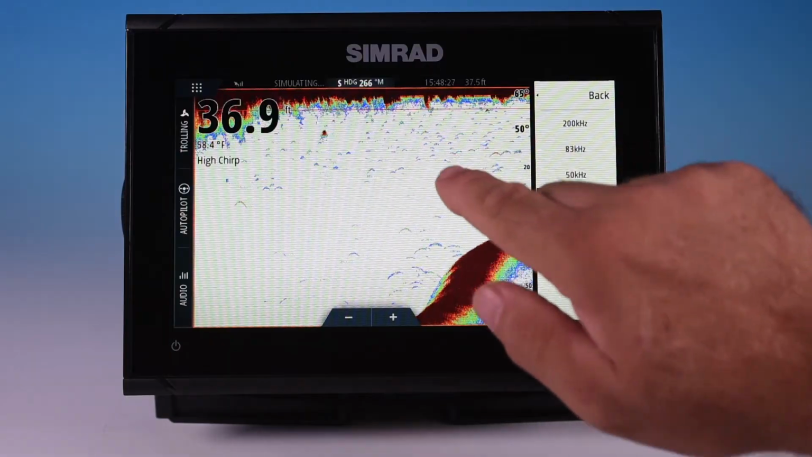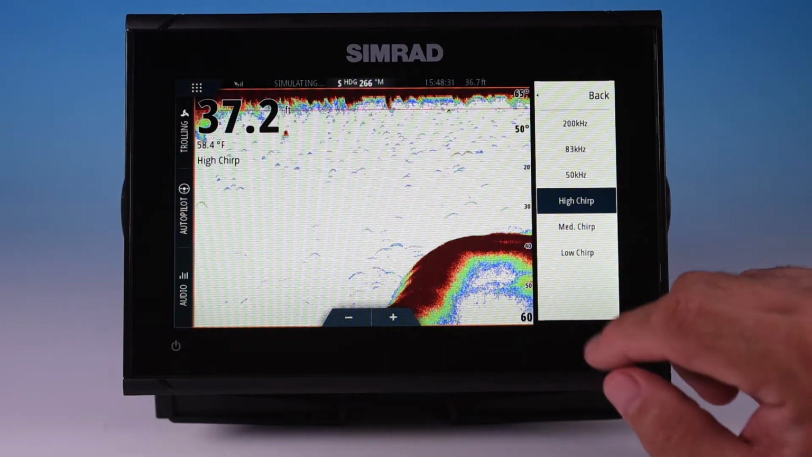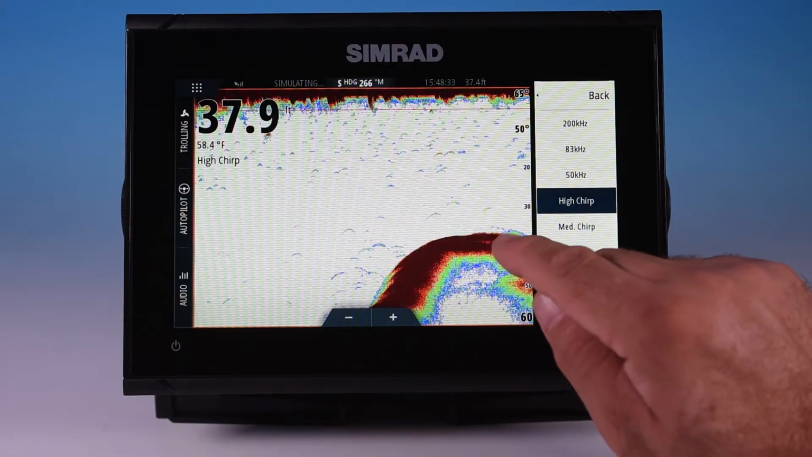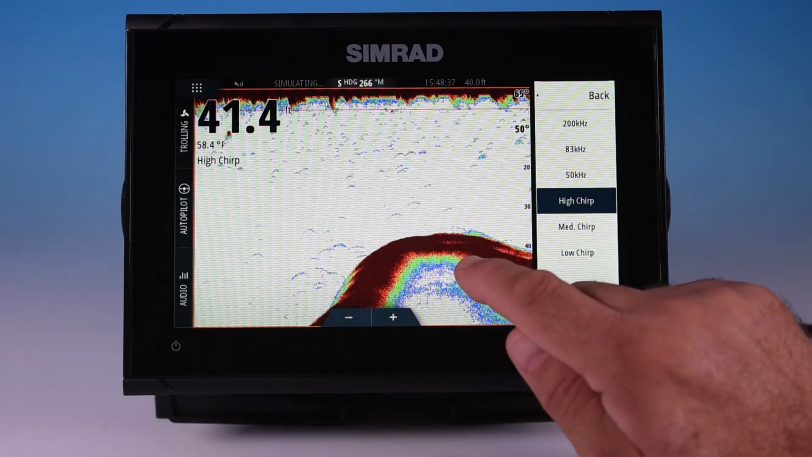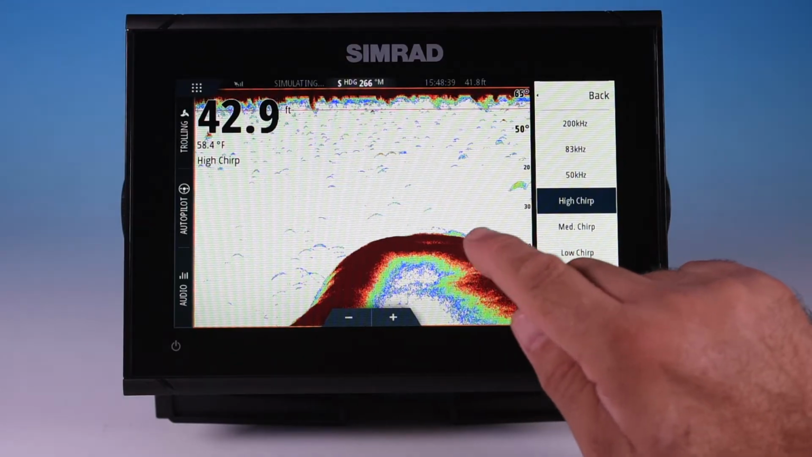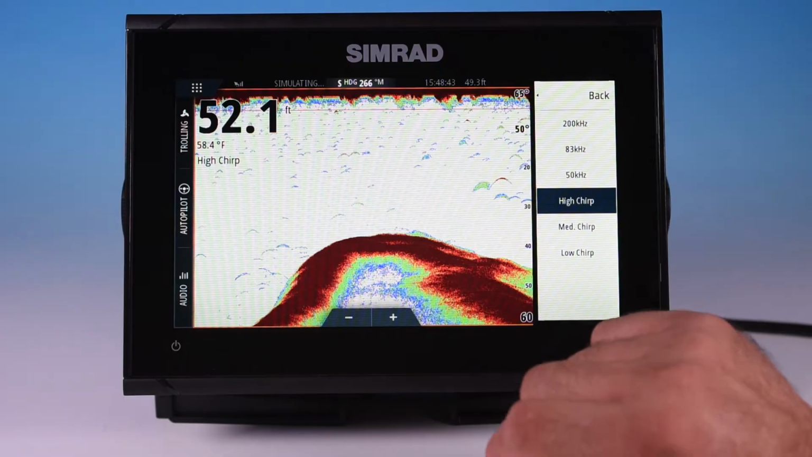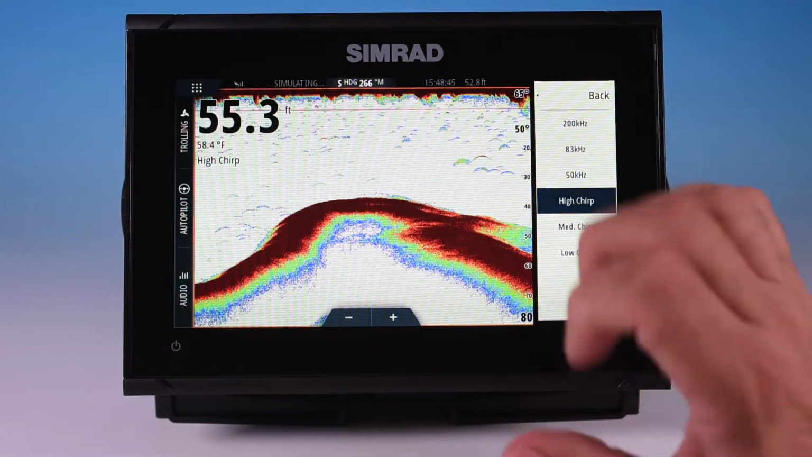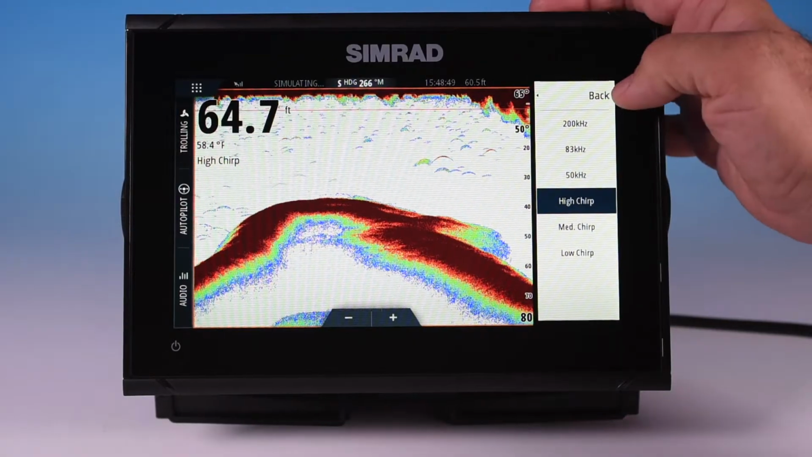If you have a school of fish, let's say in the middle here, it's going to identify the individual fish in that school a little bit better. If you have fish just off the surface, it's going to identify them as fish just off the surface rather than just part of the structure or part of the bottom. Just a little higher definition imagery, being able to separate it when they're close together. That's basically what chirp does.